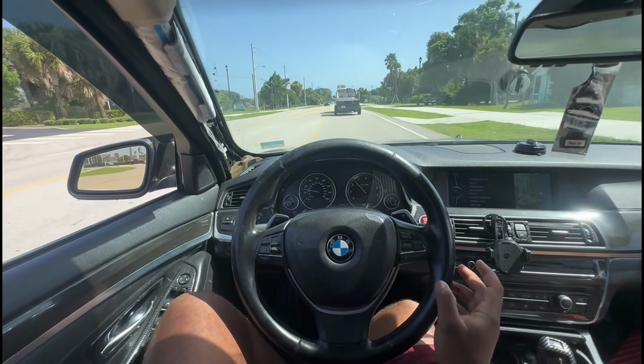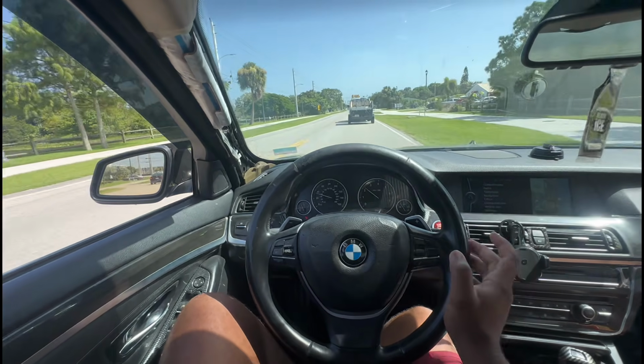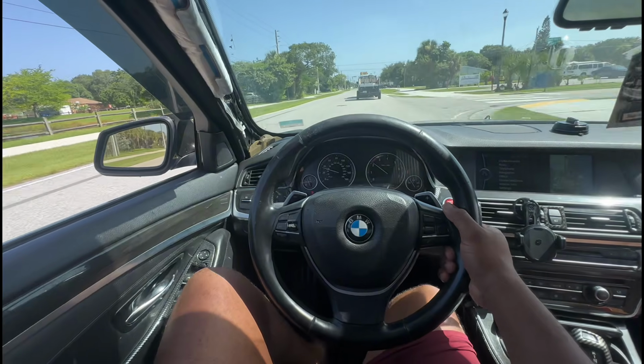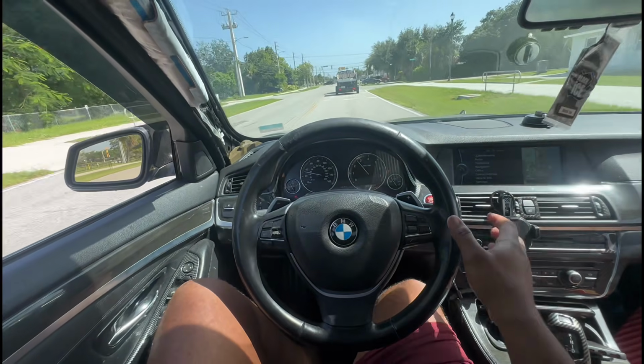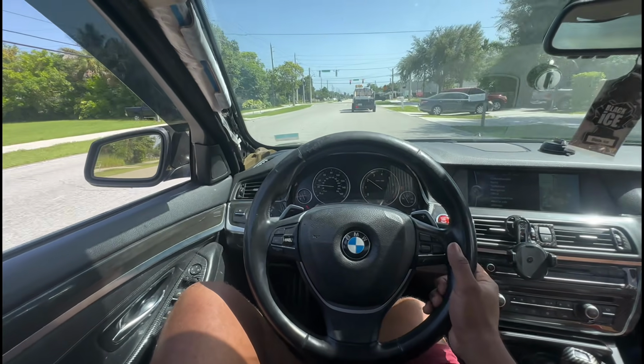I'm about to go hit up one of my boys real quick. My boy with the 330, the white one y'all been seeing in the videos, because I'm gonna finish wrapping up the car, so y'all go get that video and see what color it be.